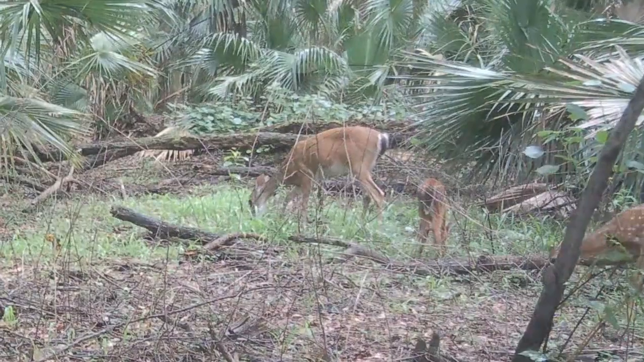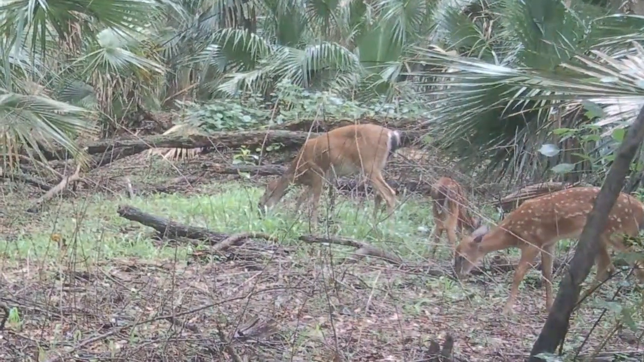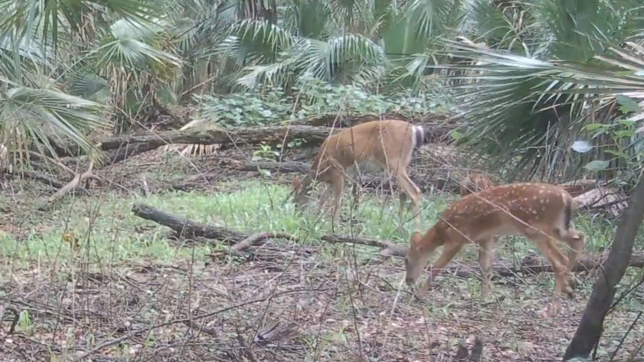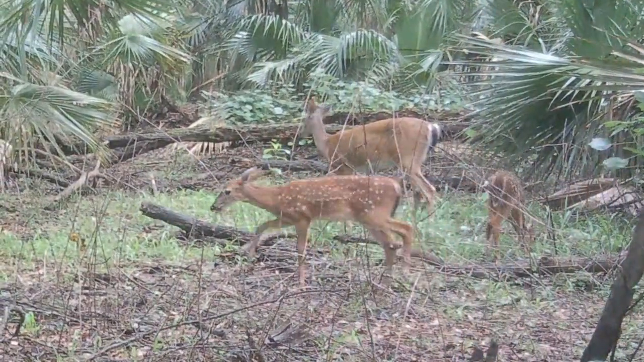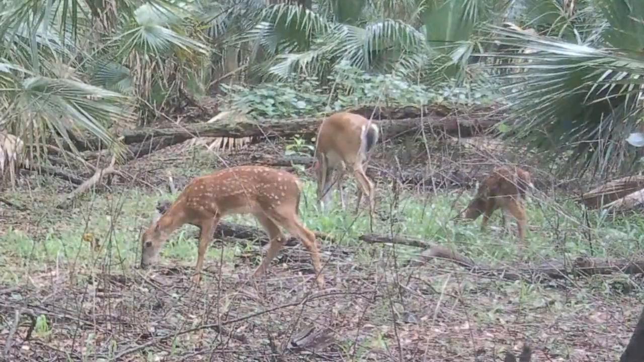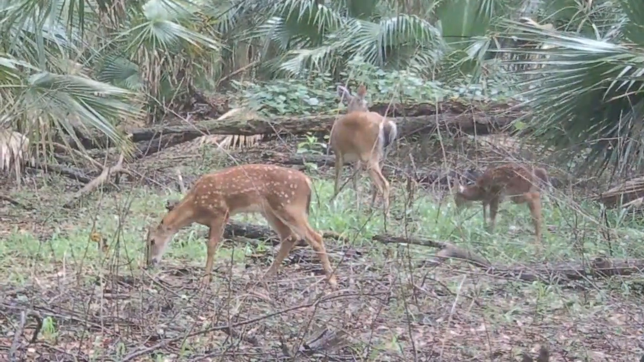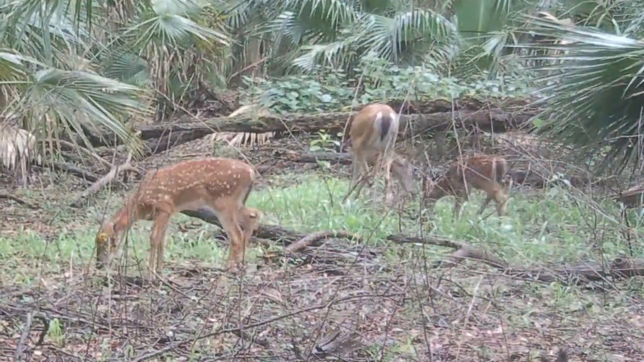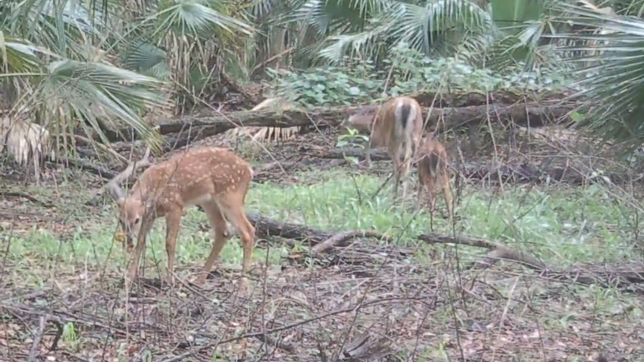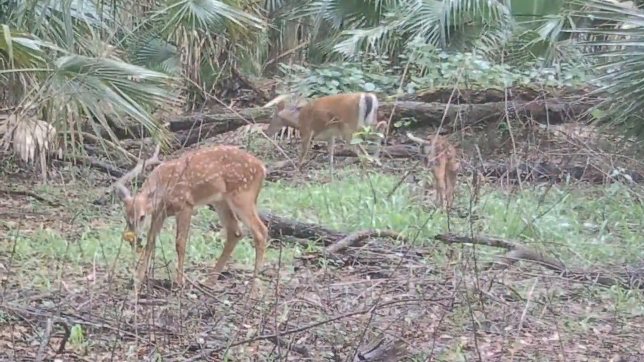There's a deer and a couple of fawns. Look at how big this fawn is. It still has its spots. I think that's pretty unusual. And I guess that one is a 2-year and the smaller one is 1 year. I don't know. Maybe they're both from the same litter. Who knows?